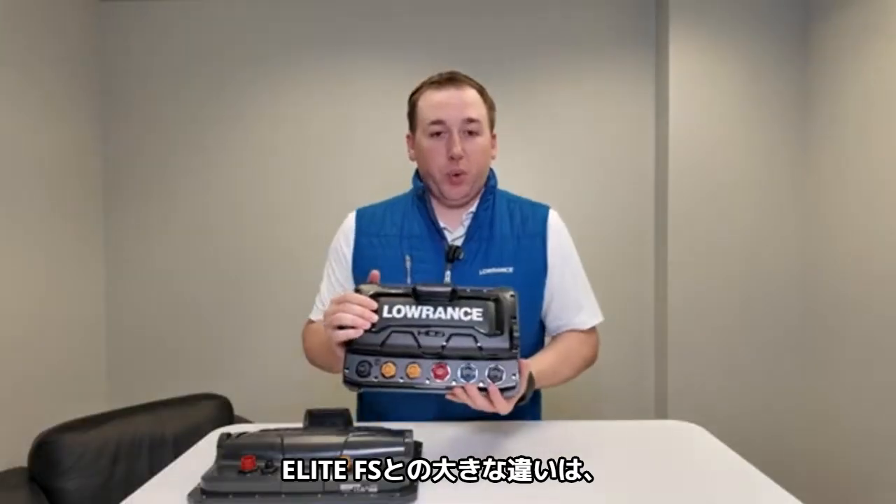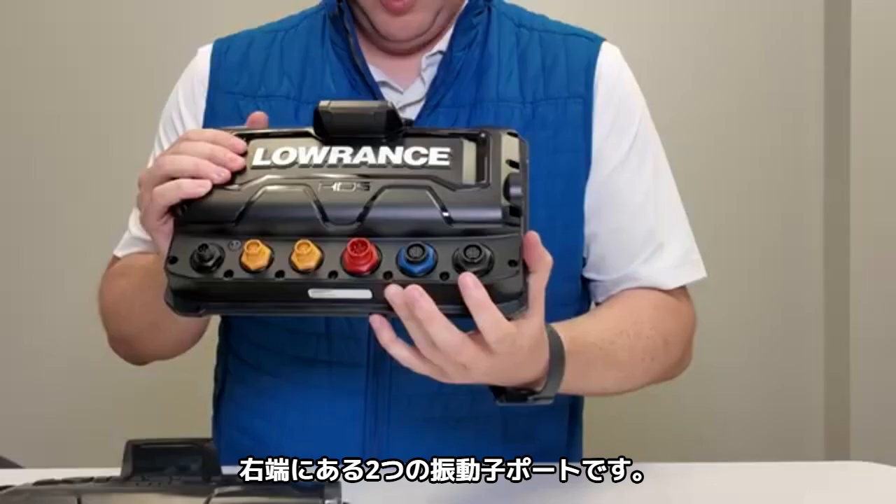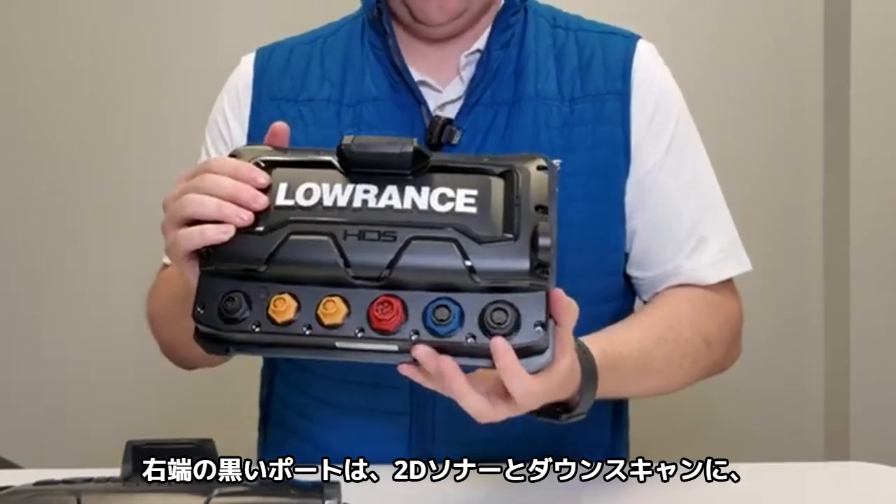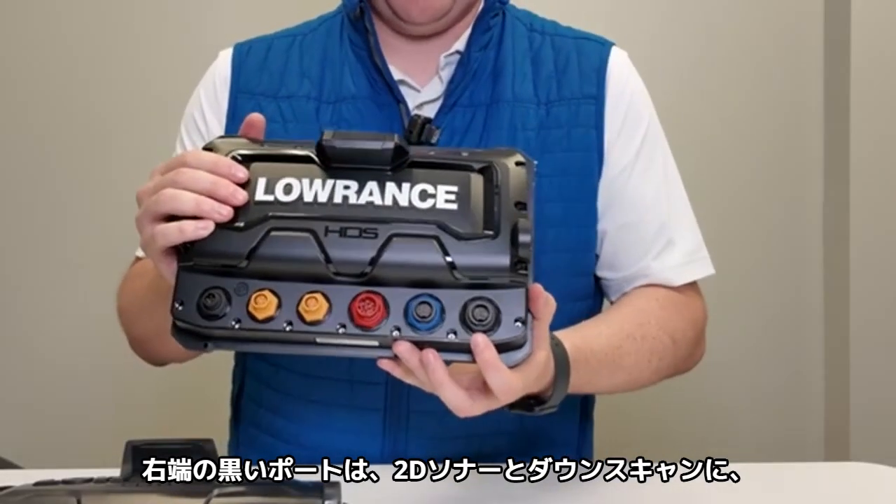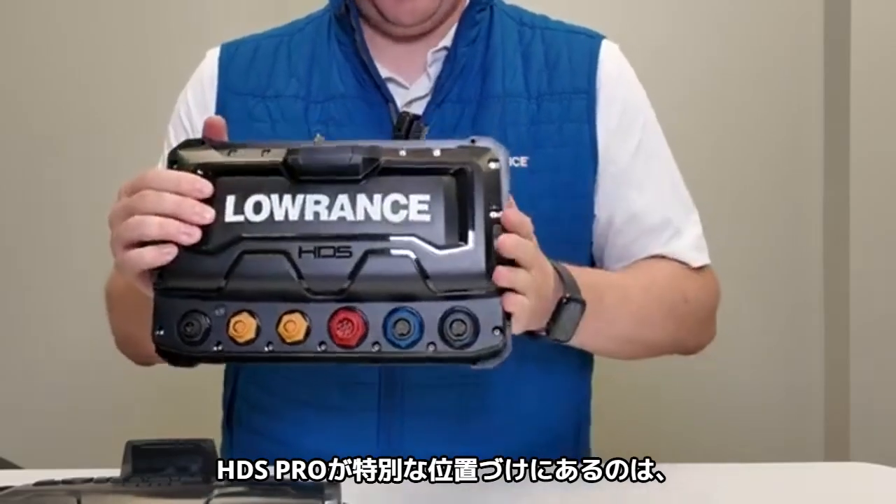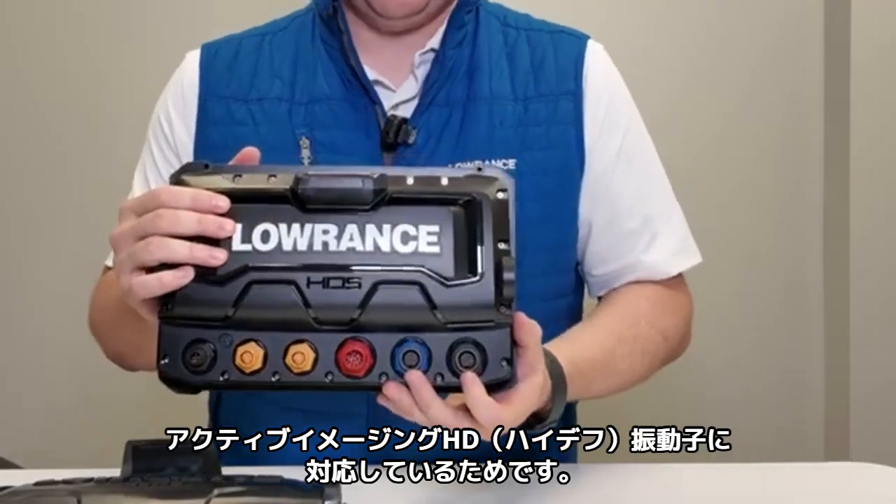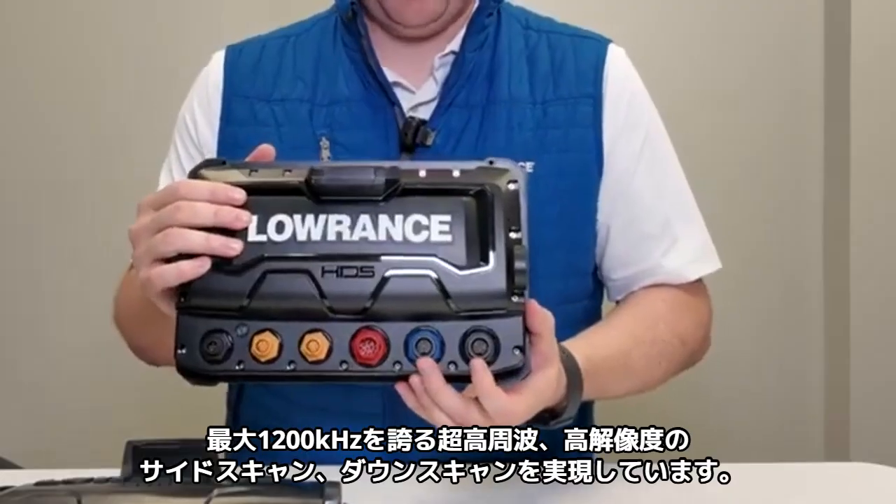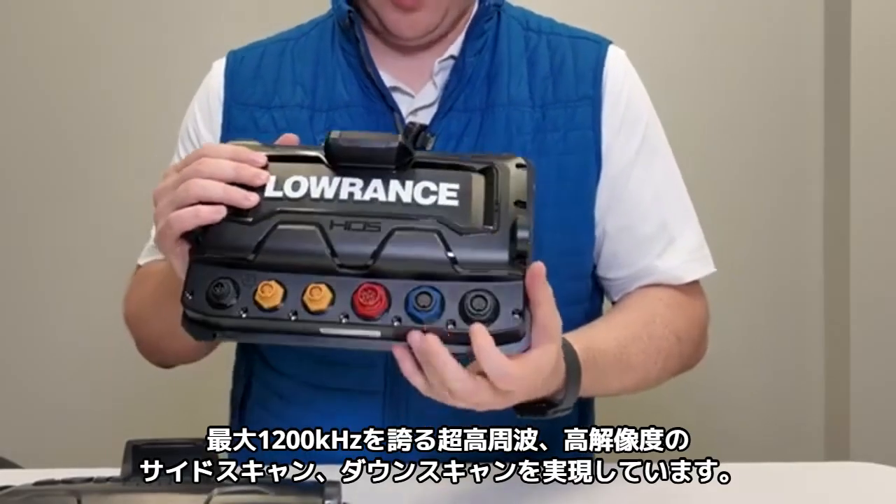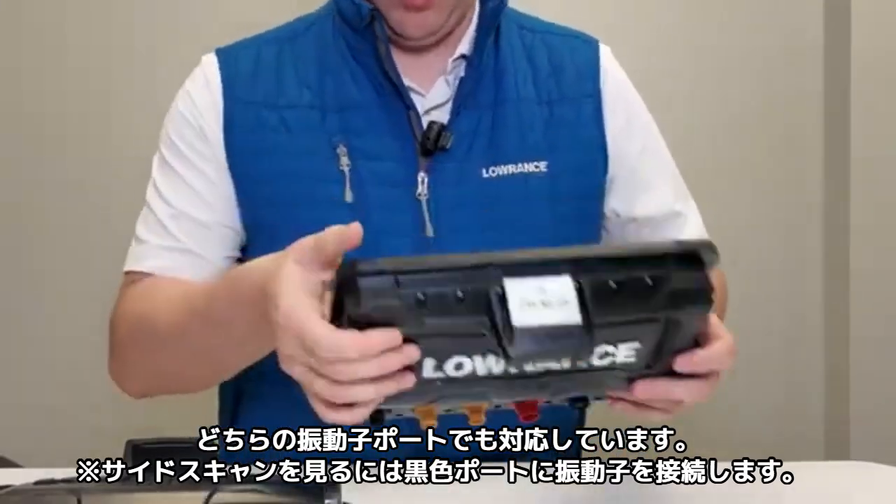But what's really going to separate an HDS apart from an Elite FS are these 2 sonar connectors back here. So you'll find one that's going to be your traditional sonar and downscan, and then the other one will add traditional sonar and downscan, and it will add side scan to that as well. But what makes HDS Pro really special is both of these support our Active Imaging HD transducers. So that's our really super high frequency, high resolution side scan and down scan up to 1200 kilohertz. So you'll find that on both of these connectors back here, whether it's for side scan or for down scan.